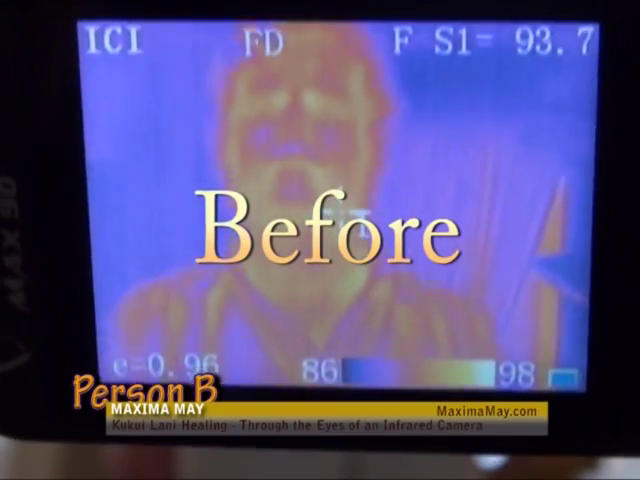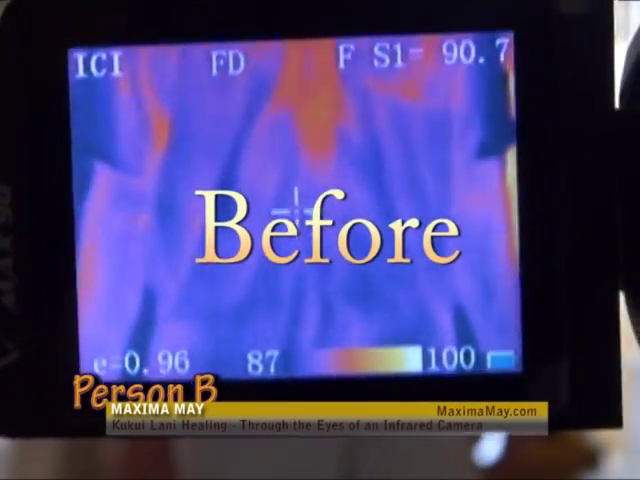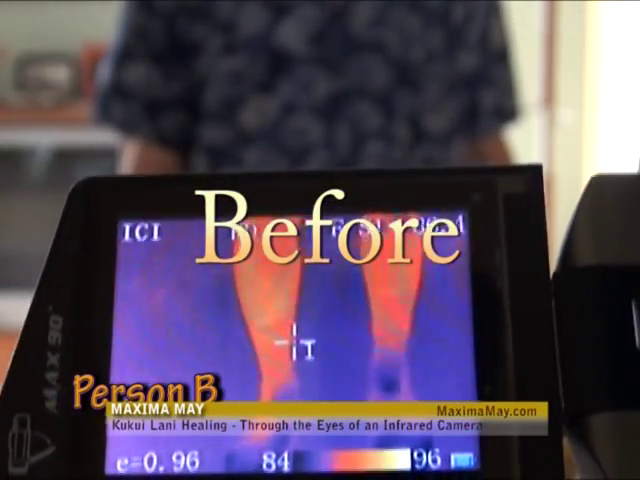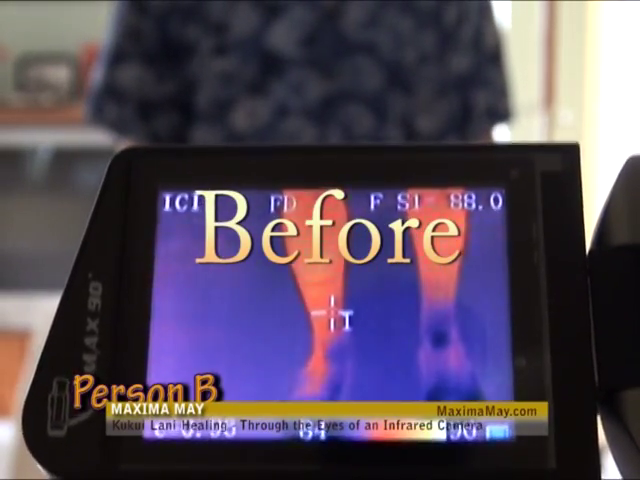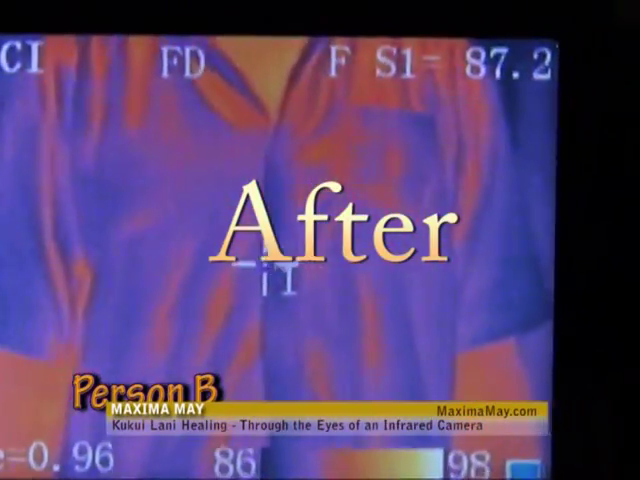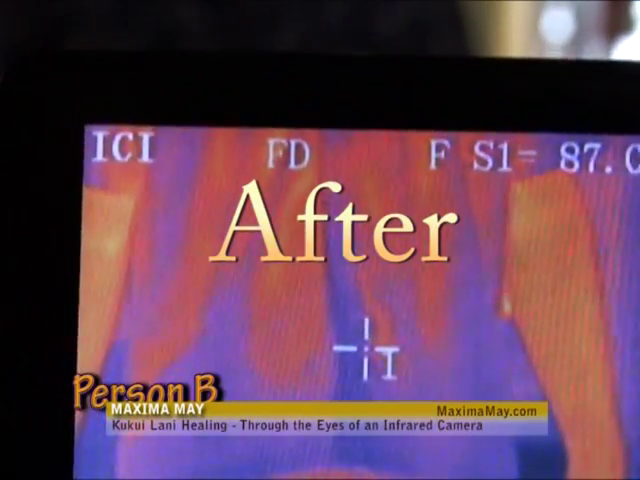Again, we have a before and after shot of this healing. And you can see that the after shot, the color in the face is much more even, and now down at the feet, the coloring is much more lighter.